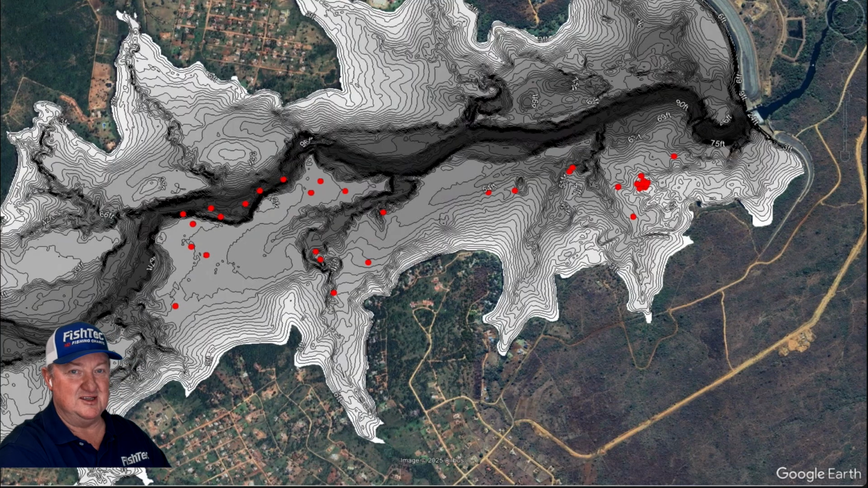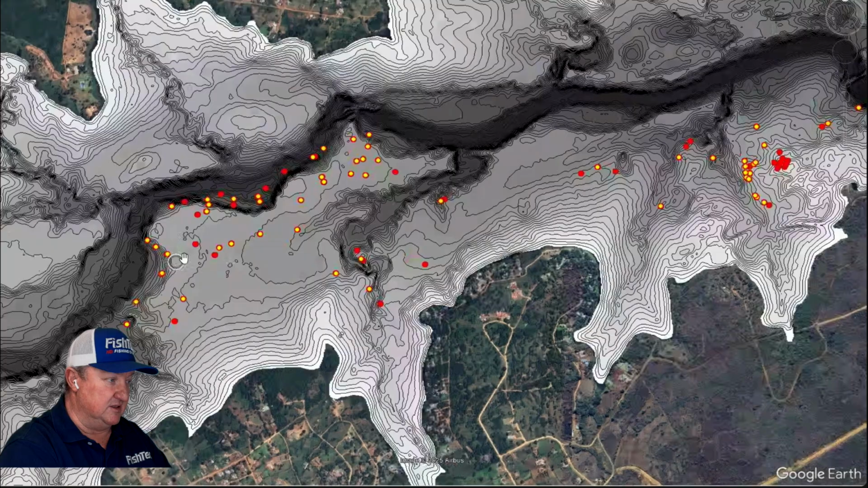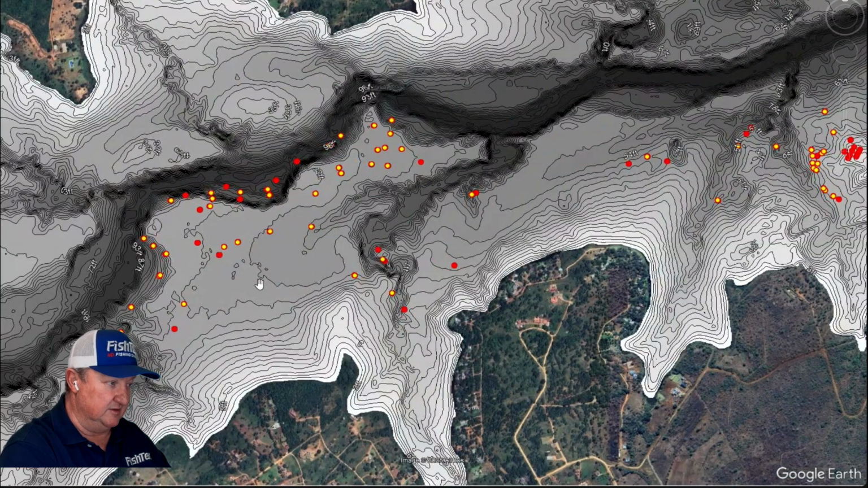Can already see some little alarms going off there. Next is your 20 to 30 foot range. My apologies, 20 to 30. Guys, keep in mind, this here is like 42 feet out here. This is deep water. 42, 45, 48, getting deeper and deeper and deeper.